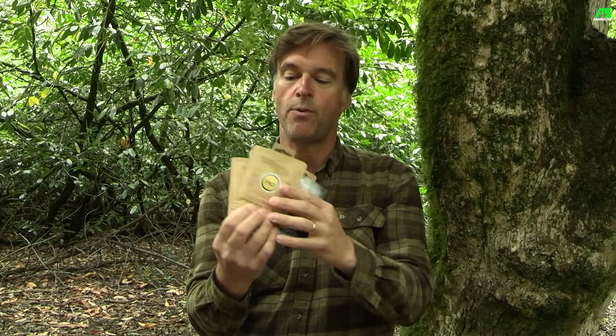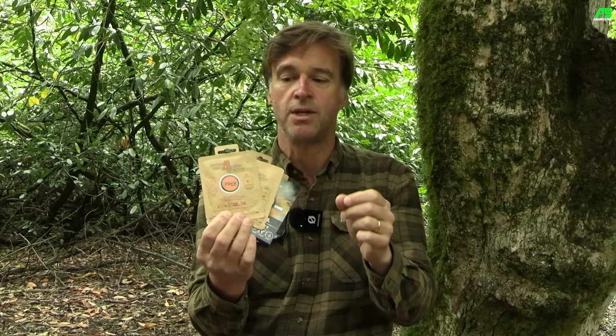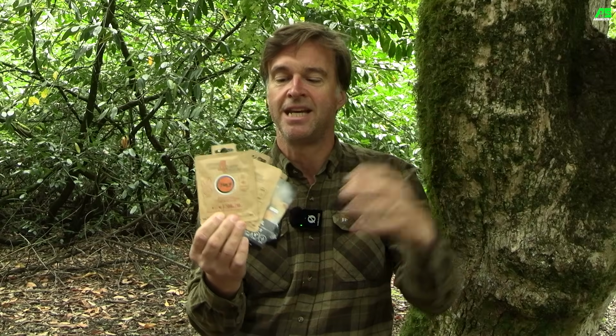Right then, so next up we've got the Flare Sniper, and that is the orange one. Now I was sent these in packs of 10 for testing, and they included 38mm targets and also a 25mm option. And I can see that smaller one being handy, perhaps if you aren't able to push it out to such extreme range. Now again, these go off with a real audio and visual treat. So here's what happened when I shot the Flare Sniper.